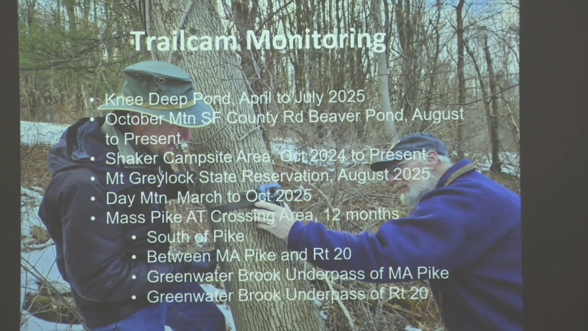So the second thing we do is trail cam monitoring. And you see me setting up a camera here with one of our other volunteers. We typically mount them on a tree, like you see here. And you can see where we've had these things posted up in the last year or so.